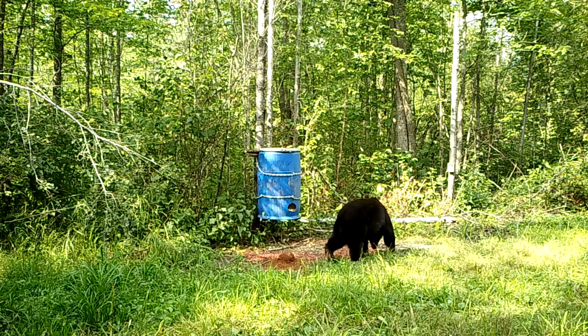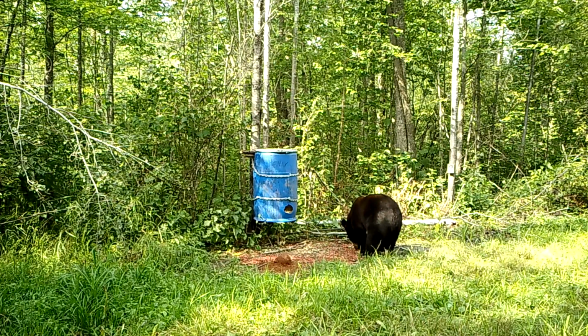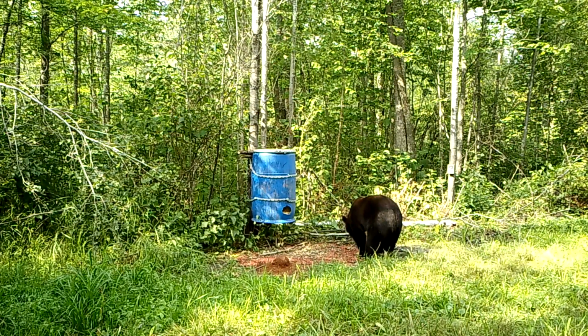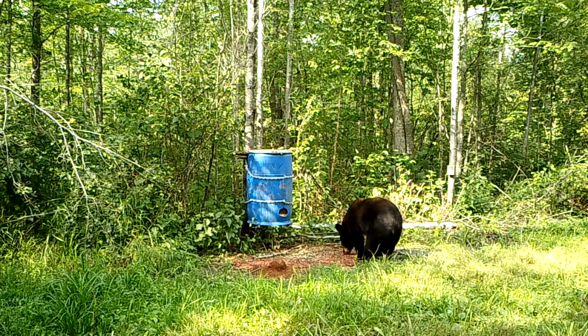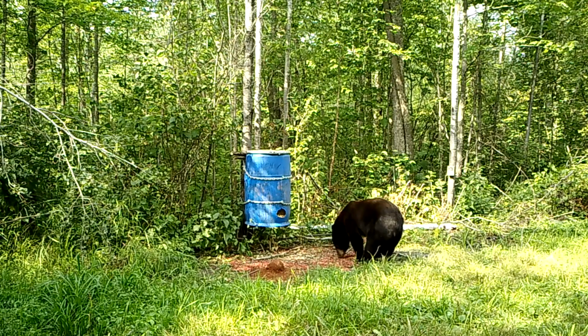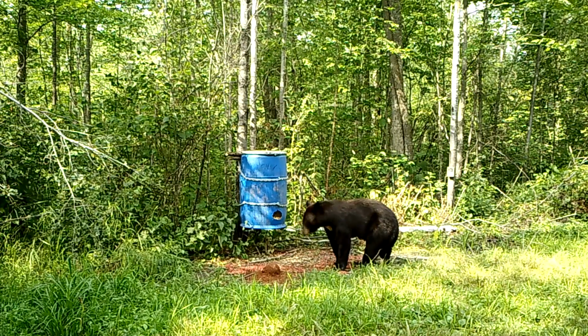This is on that same day. This is a female, and I know that because some cubs will show up here in a minute. So this is only about 45 minutes after the other bear was just there. This larger mom shows up. Pretty soon you'll see some cubs kind of walk into focus.